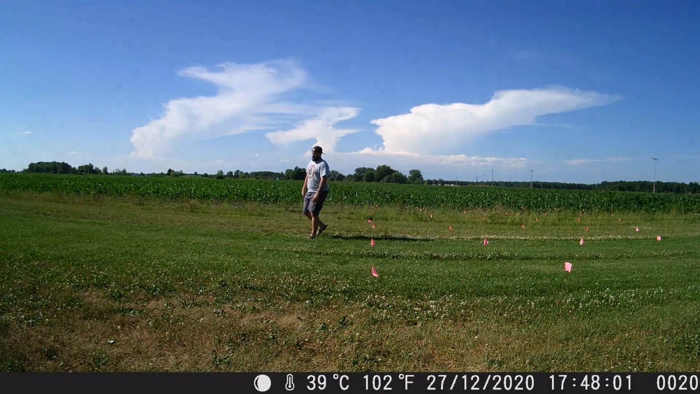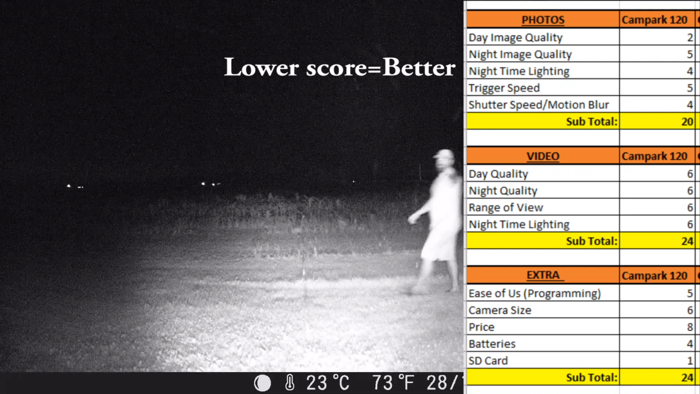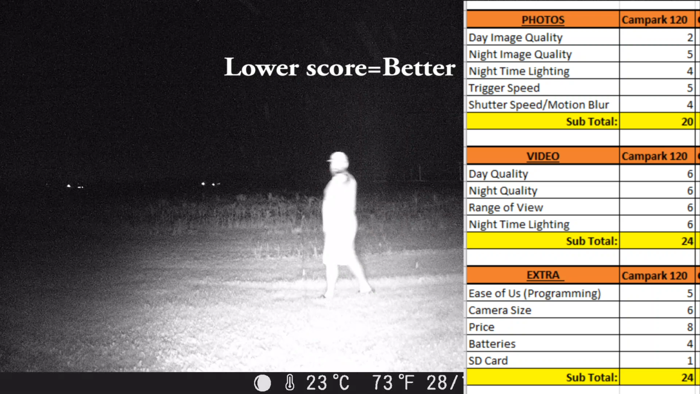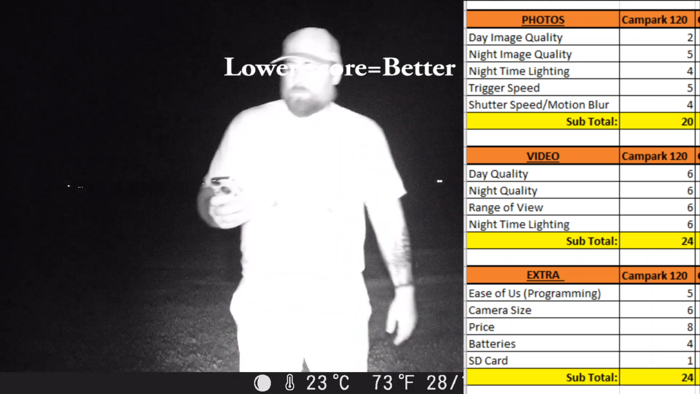I like the image of both, the photo and the video. For nighttime as well, has good range, but man, she gets grainy. She gets really grainy. It gets clearer the closer I get to the camera, but that's what all the cameras do.